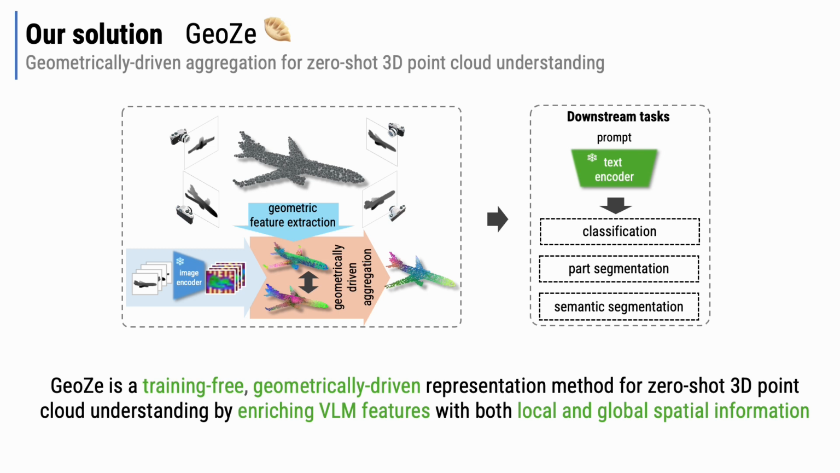To address these limitations, we propose GeoZe, the first training-free geometrically driven representation method for zero-shot 3D point cloud understanding. By aggregating VLM features with both local and global spatial information, we can reduce noise in the point-level representation, achieving better semantic segmentation performance.